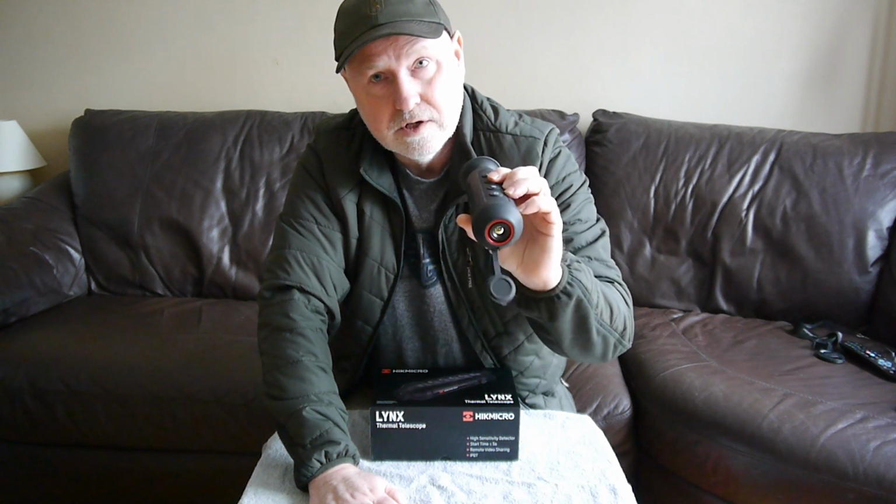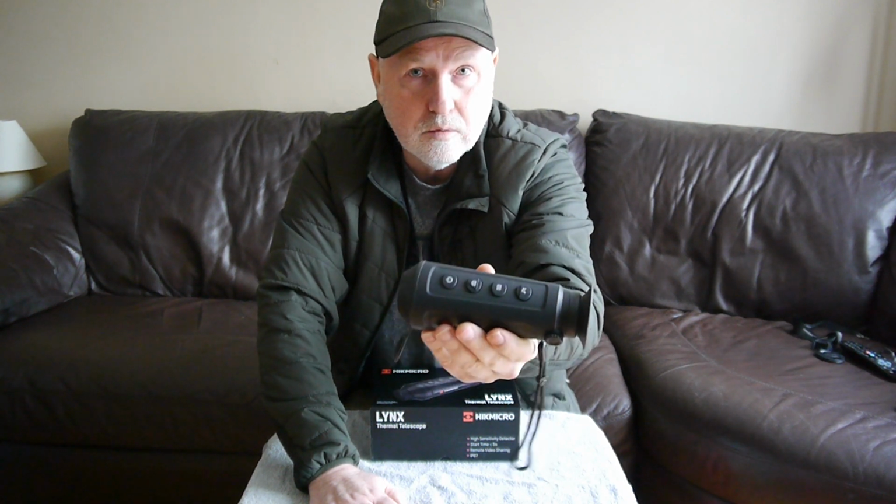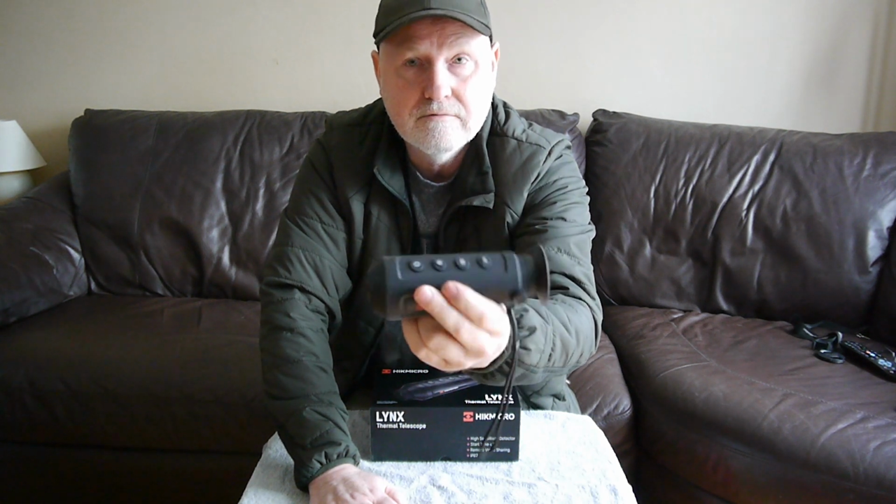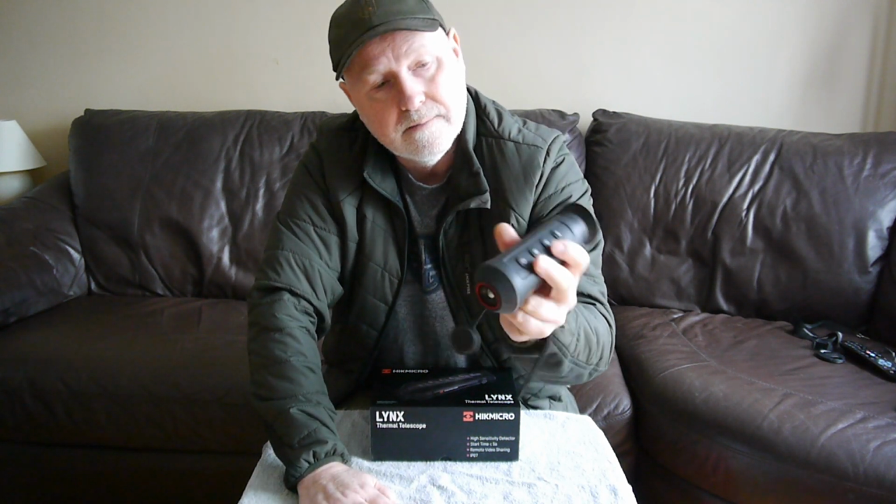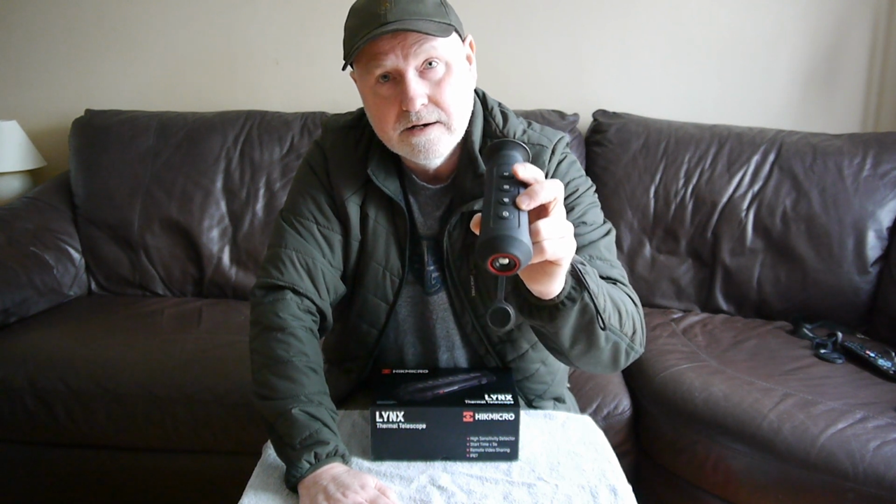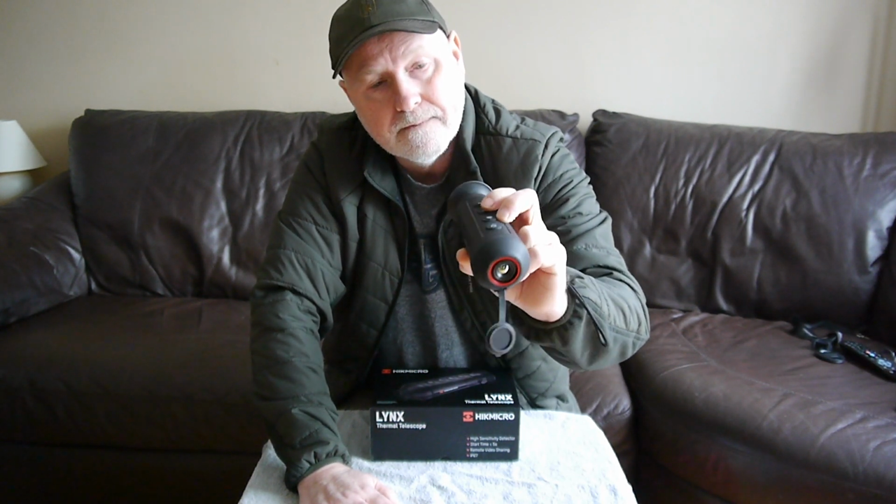When the device is on and you're looking through it, a quick press of this button will cycle through its colour palettes: white hot, black hot, fusion and red hot. Each press will continually cycle through those different mode settings, and a long press of it will set you into the menu.